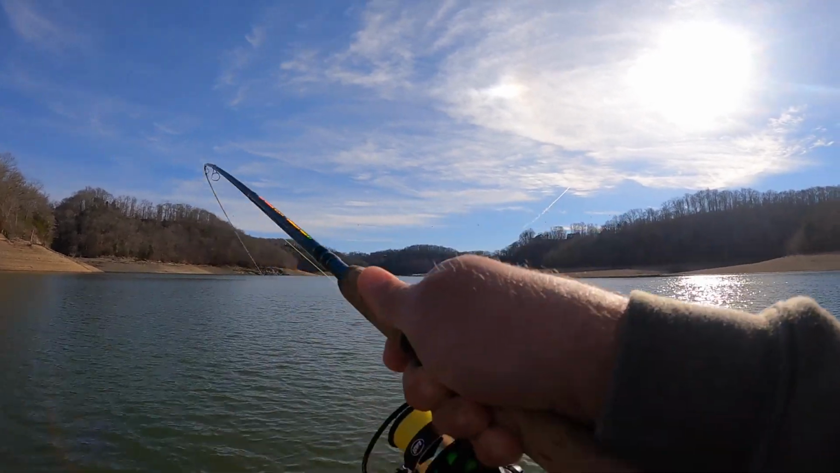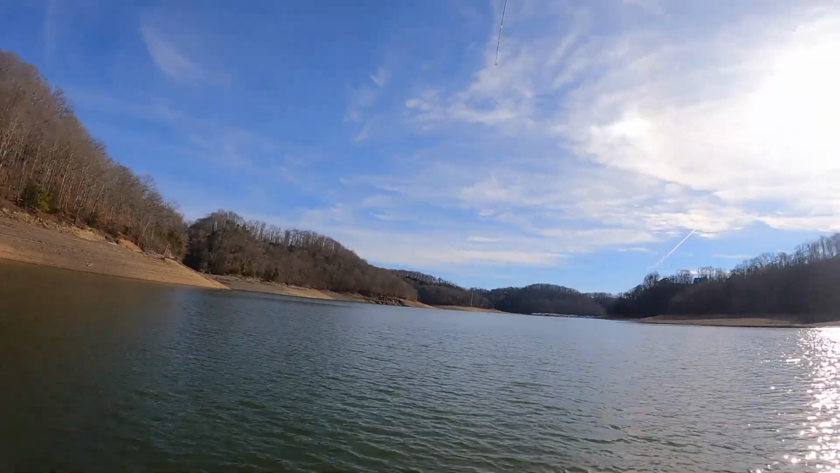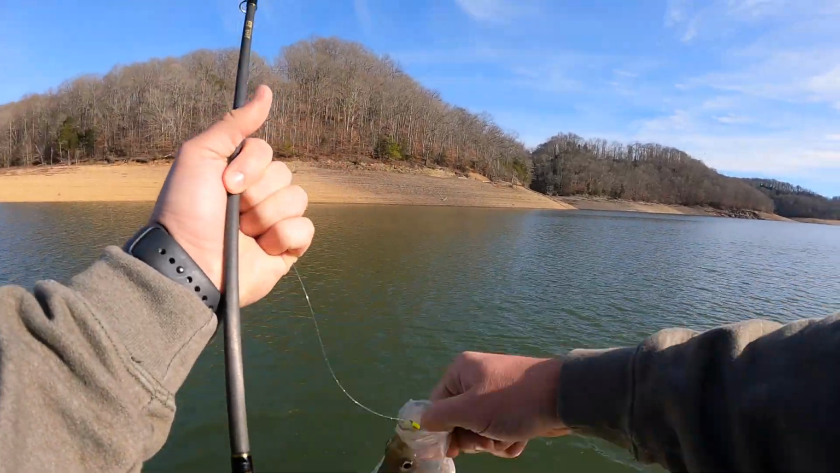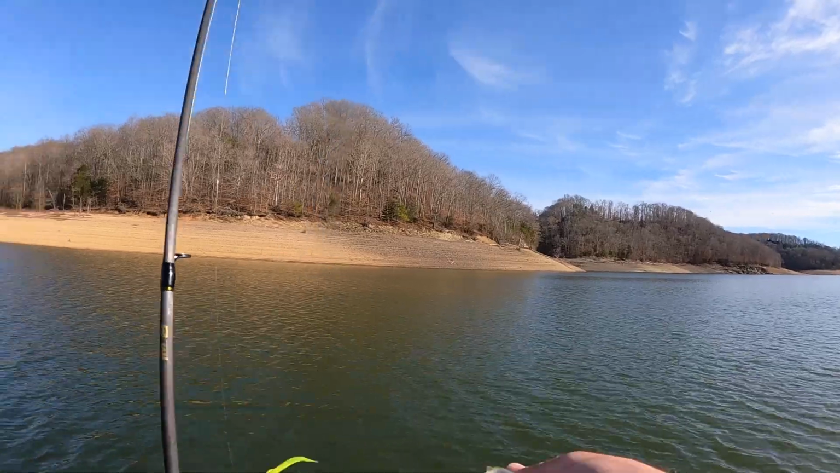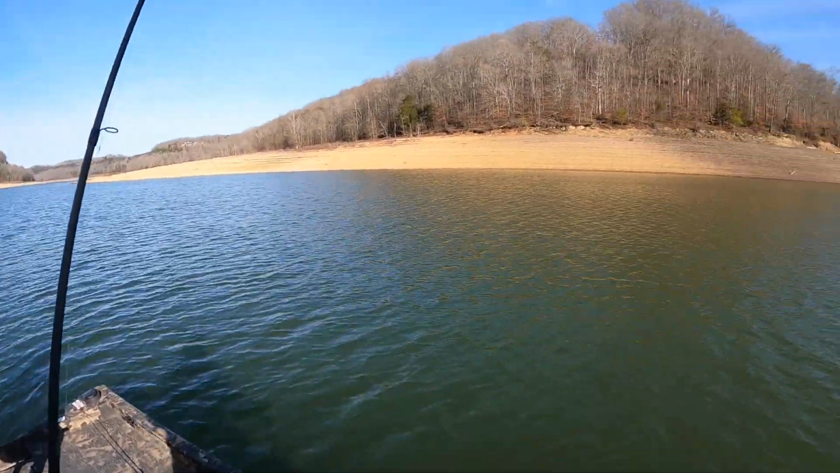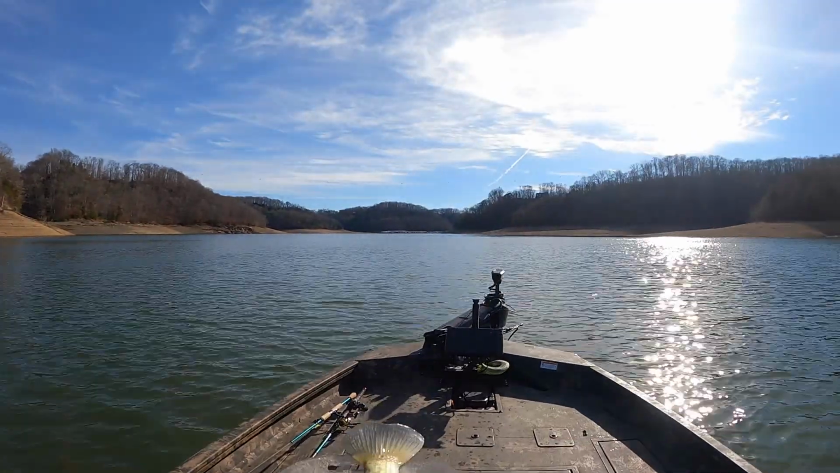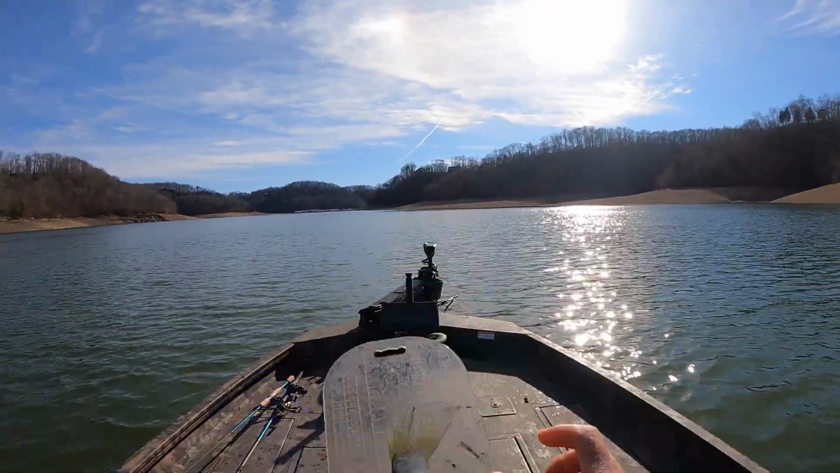Look at him fight. They're in a good mood today. There we go. Just hit that spot lock button, hold us here close. We'll take him off. And he looks like one of the smaller ones that we've caught. But look at that. They could be 10 inches. He's solid 11.